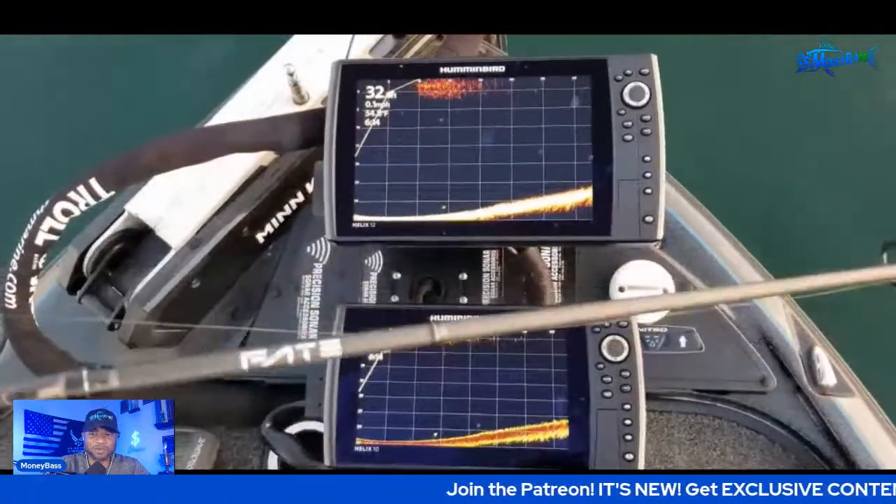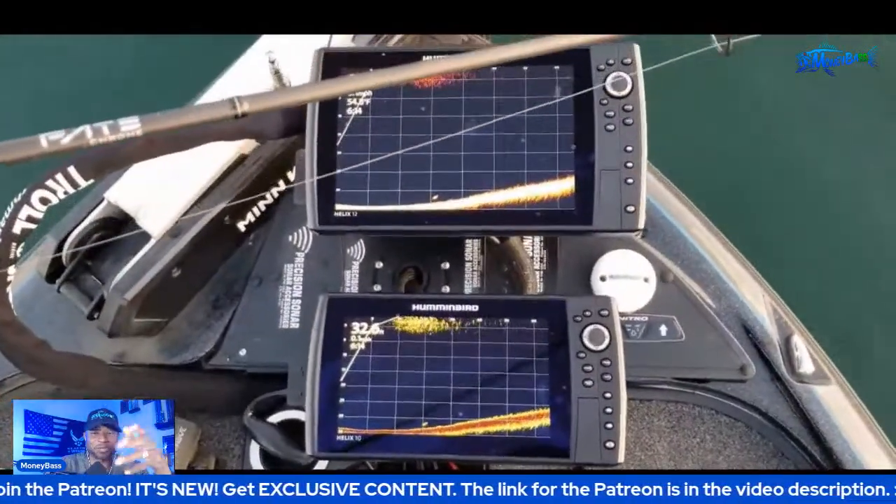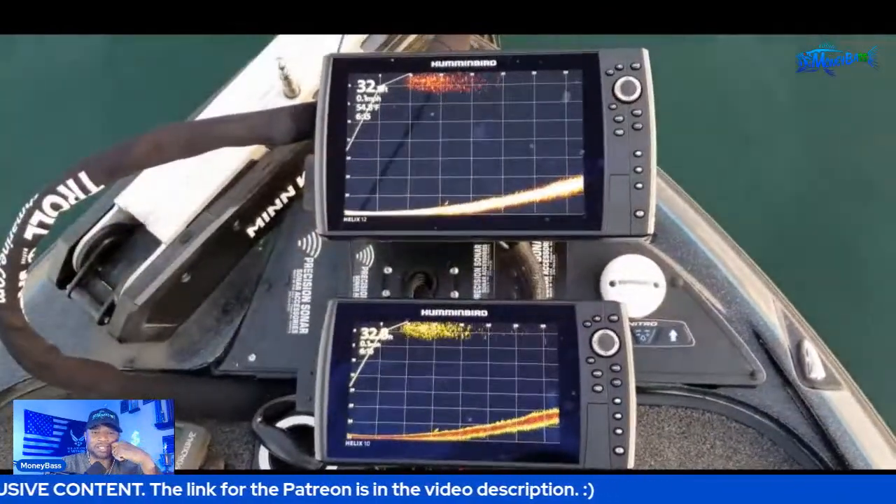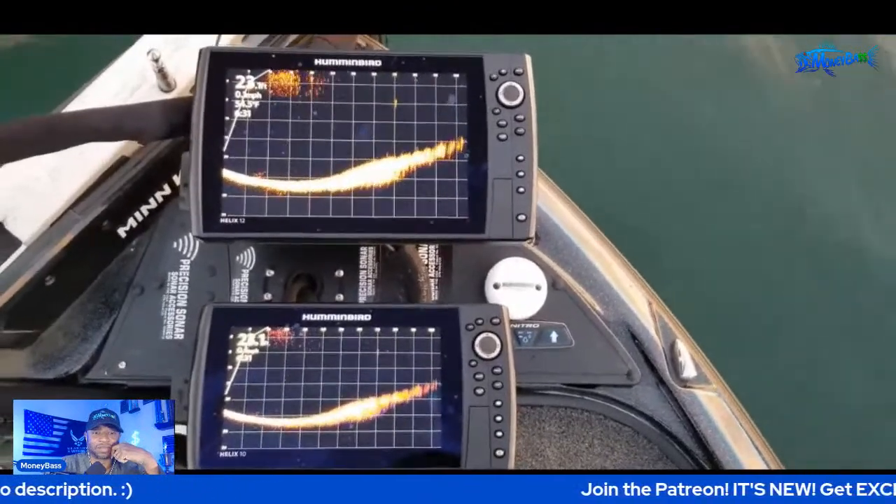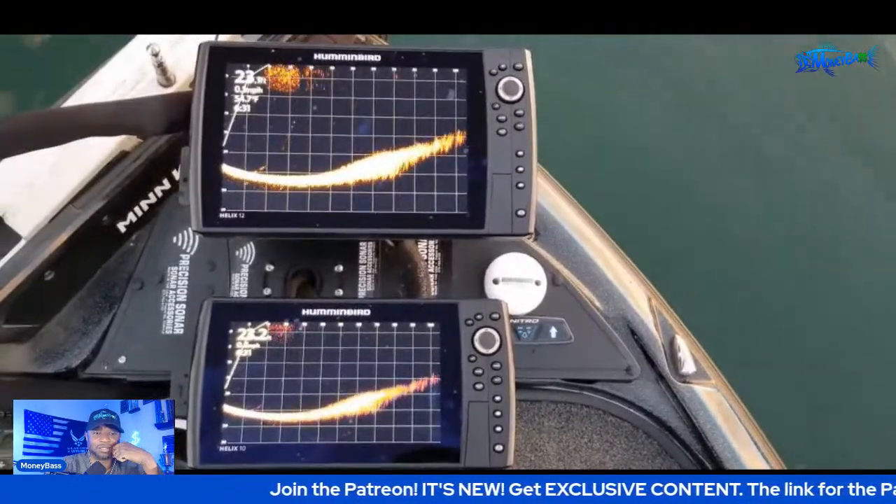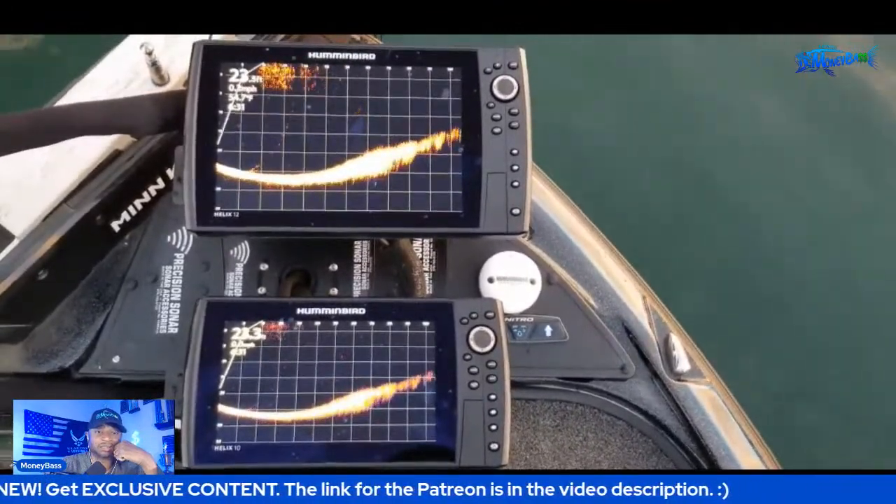All right, guys, are any of you Mega 360 guys changing your mind? Are any of you Mega Live guys, or Live Imaging guys, changing your mind? What do you think about that? Look at that fish down on the bottom. See that big fish down there, guys? All right, and just watch that bait as it tracks straight back to the boat. I just casted that bait out and I'm reeling it in.